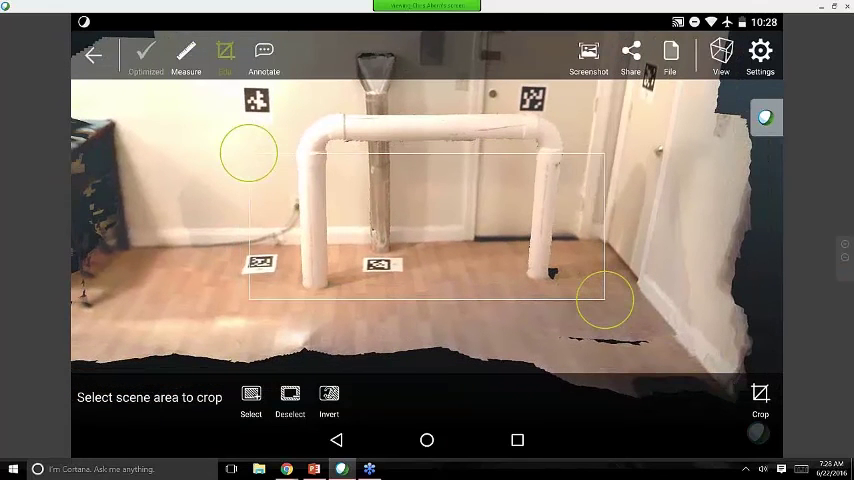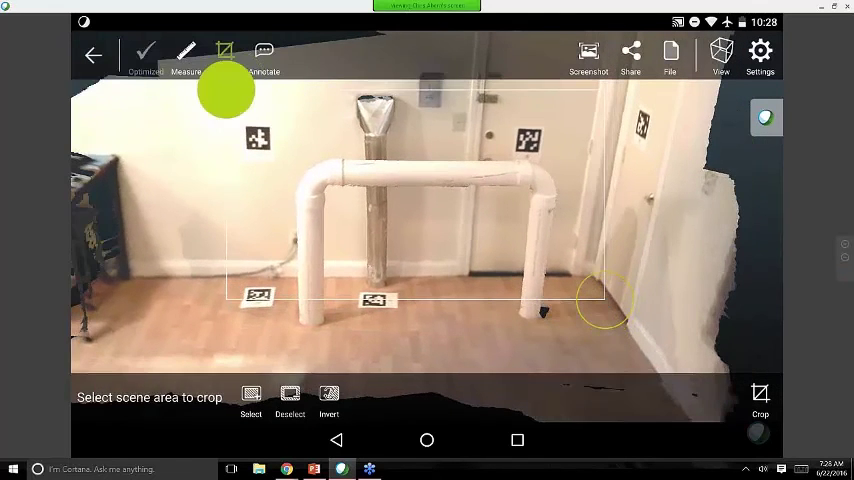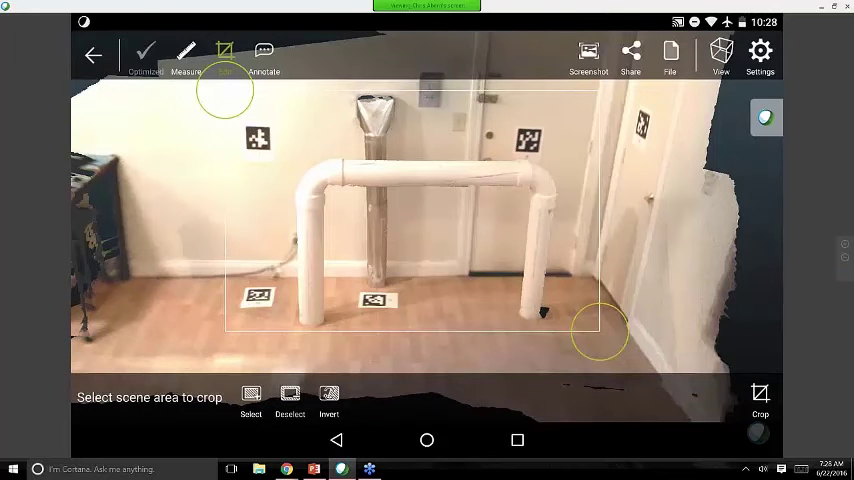So I can move both my box and my scan. The box is moved by tapping these green circles, and the scan is moved with a two-finger drag, and select the area that I care about. So I'll hit Select on the bottom left.